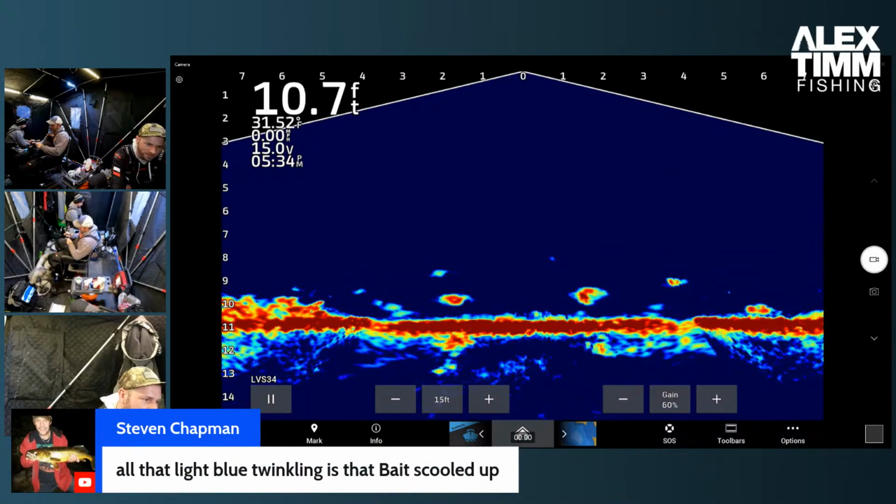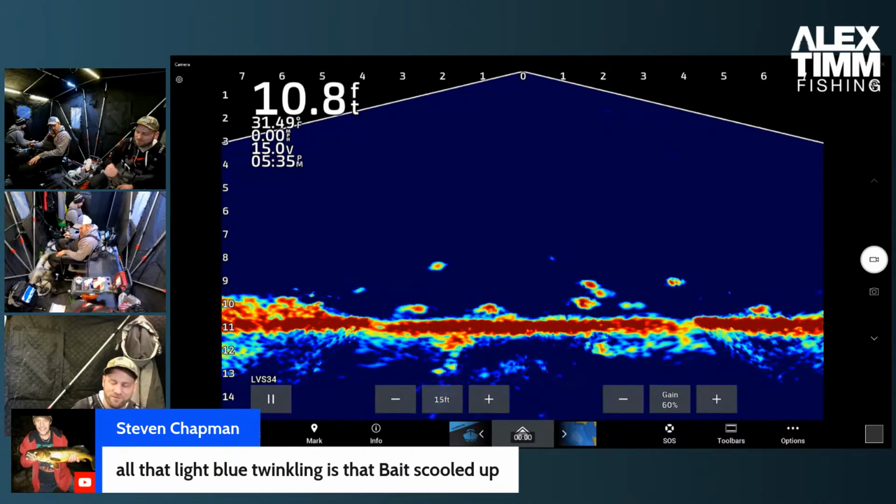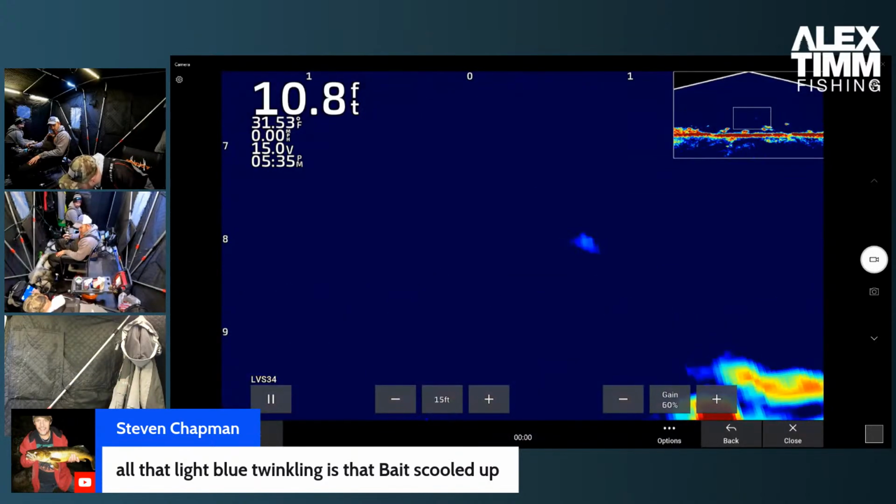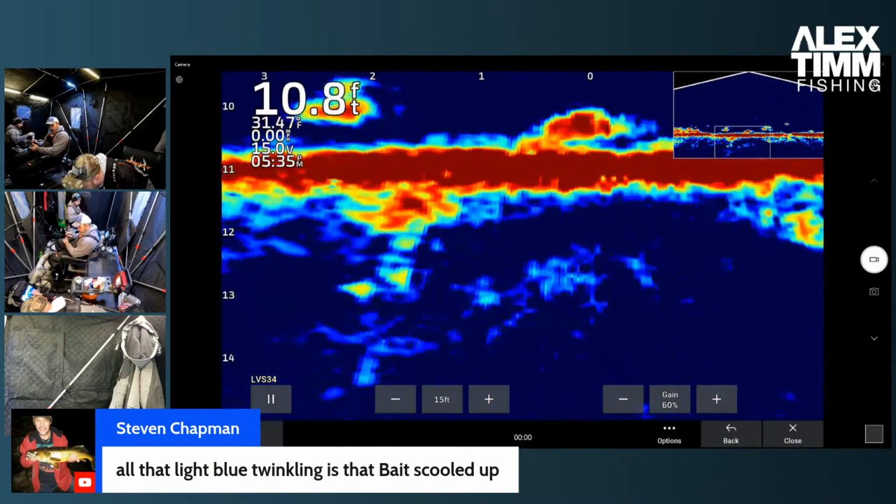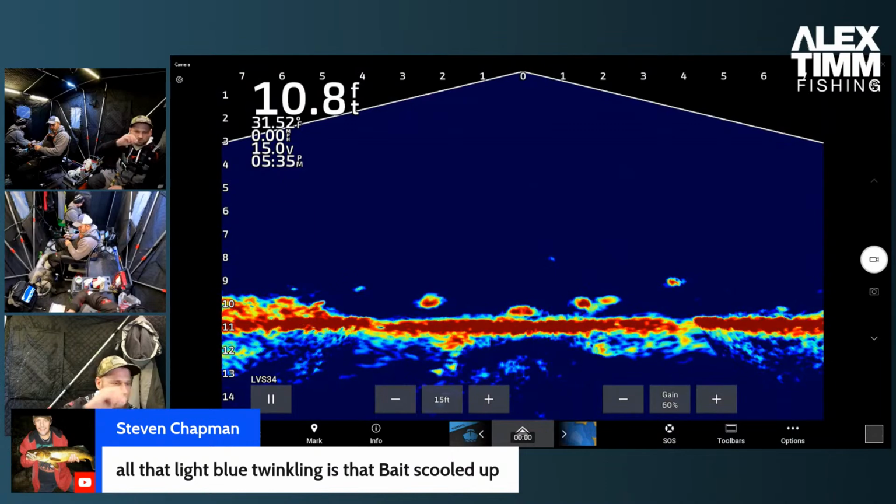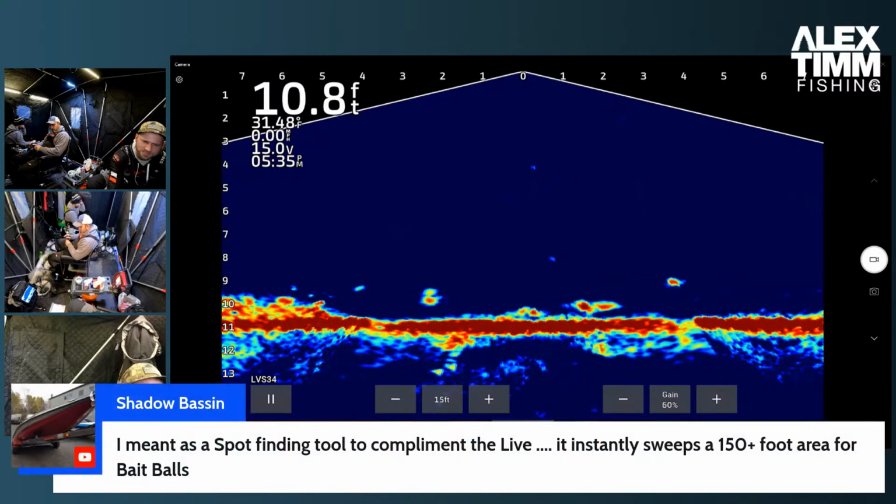All that light blue twinkling is the bait schooled up. The light blue twinkling, it's probably a little bit of interference and things in the water. It could be fish off in the distance. Like if you're talking about like this, that's a fish off in the distance. If you're talking about down here, the light blue twinkling, that's just a reflection off of the bottom, because that dark red line that you see across the screen is the bottom of the water column. If I'm understanding what you're asking.